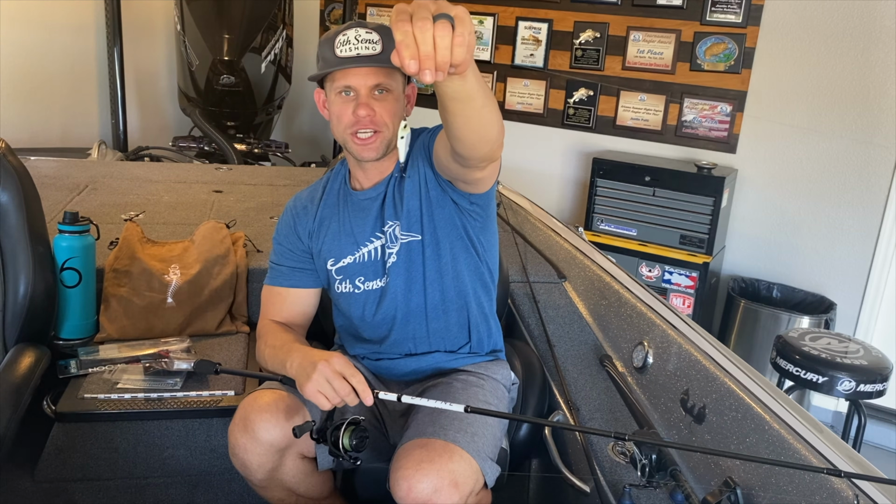And you can see your spoon on your 2D sonar and watch your electronics. It's gonna go up and down through the school. And those stripers and those largemouth that are schooling on bait down there, they're gonna see this spoon flash and they're gonna eat it. They can't resist it. Check them out. The Divine Jigging Spoon.